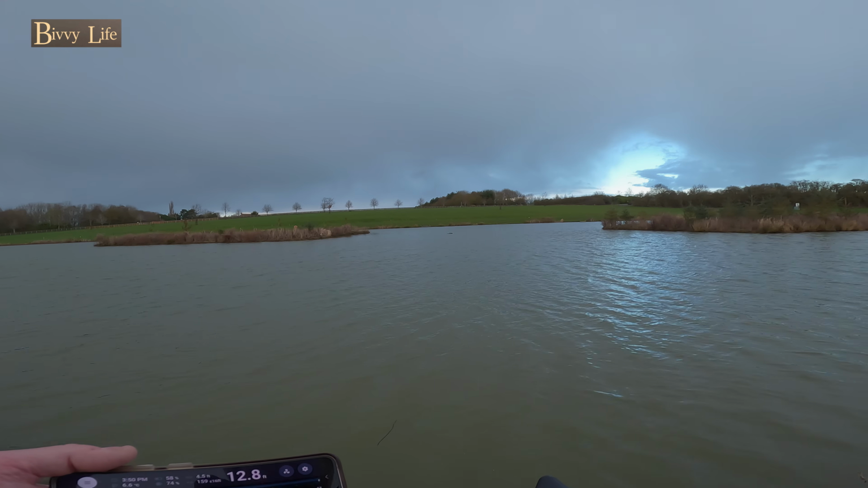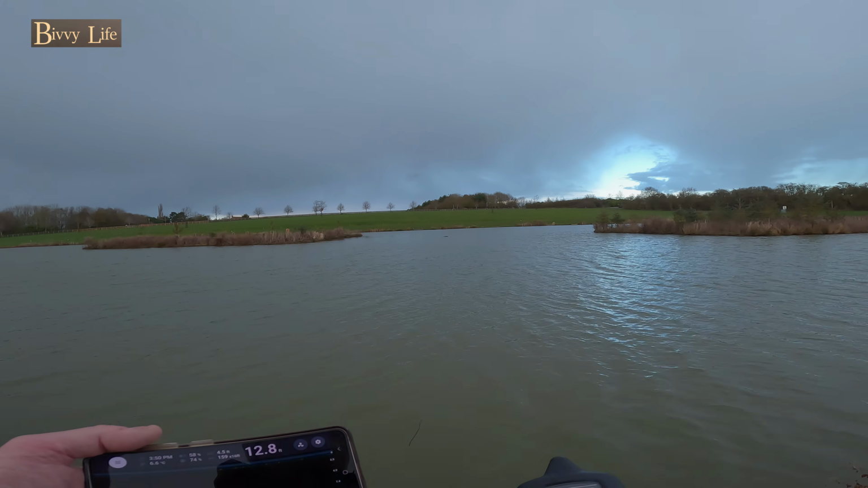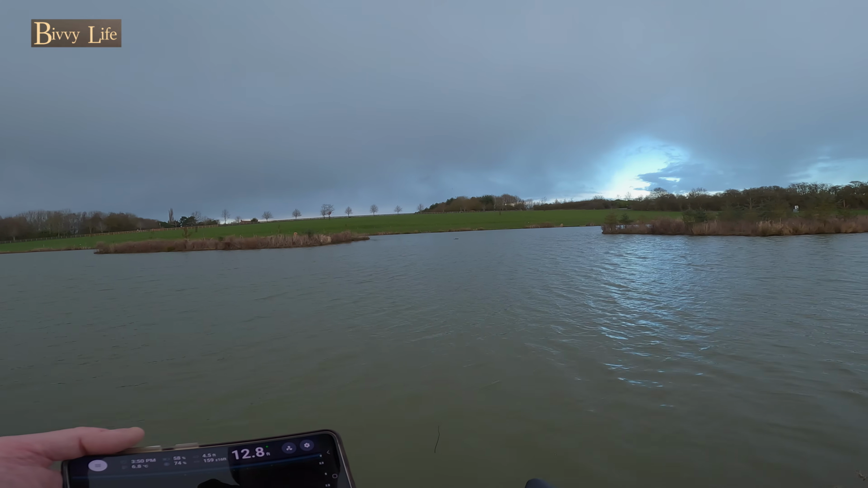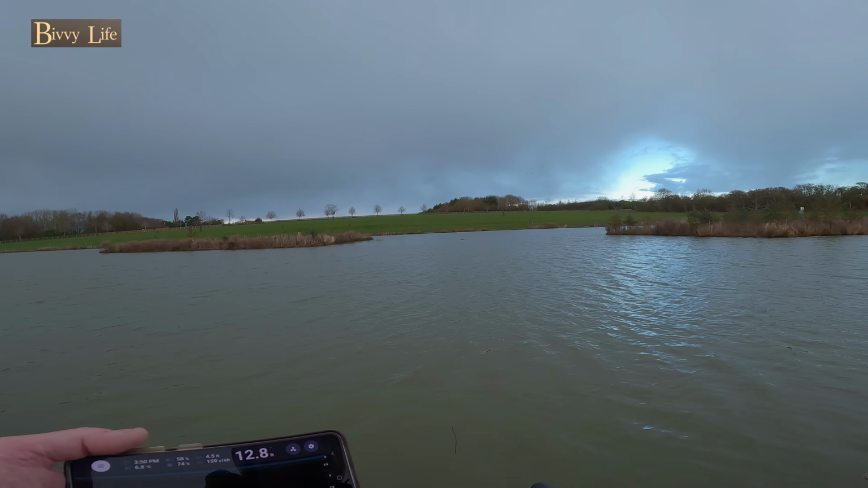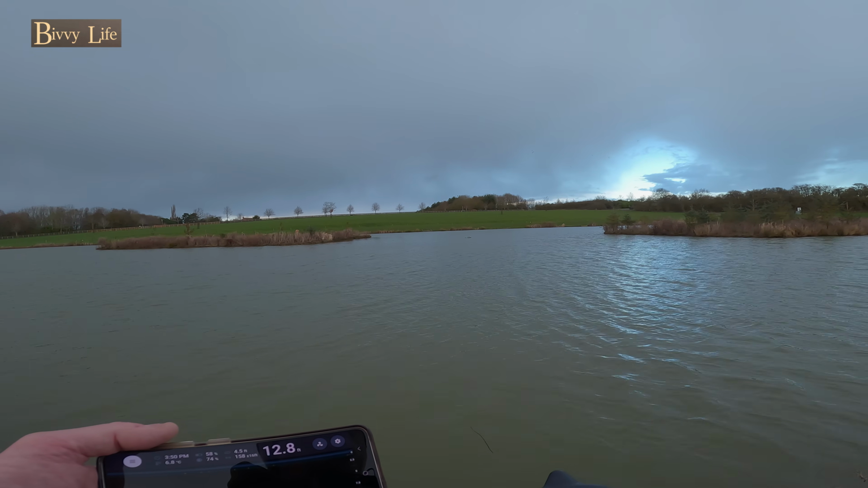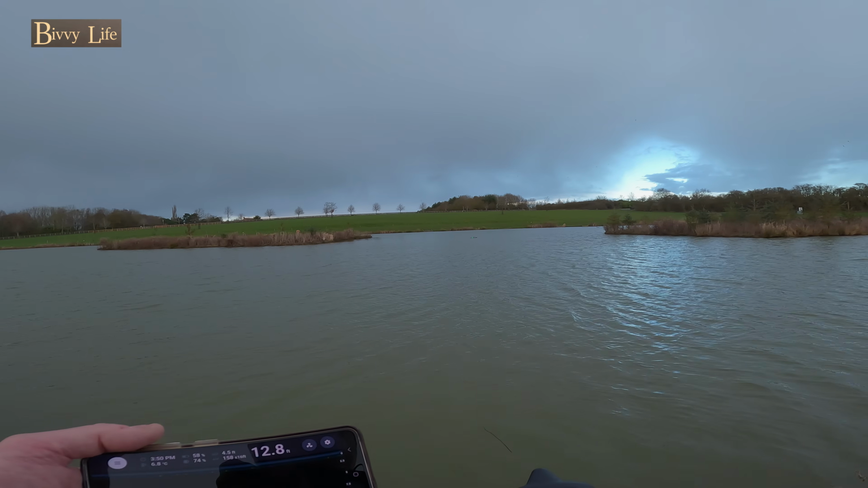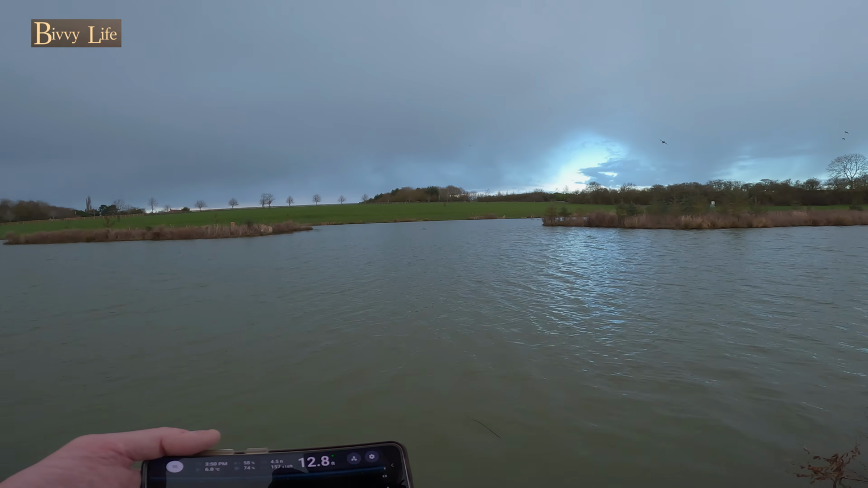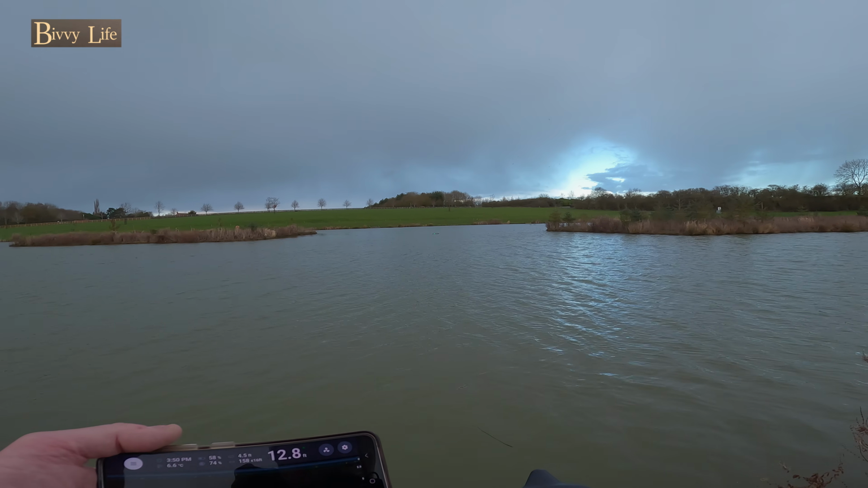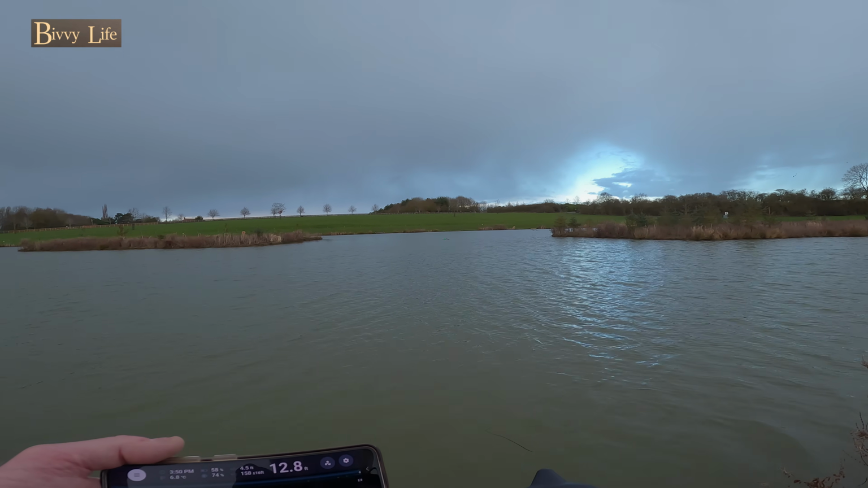Okay, so I've moved around 4 or 5 yards to the right of where we usually find the fish. Let's keep going to the right. Feel the rain coming now. No big deal though, I've got my waterproofs on, so I should be alright. A bit further right.